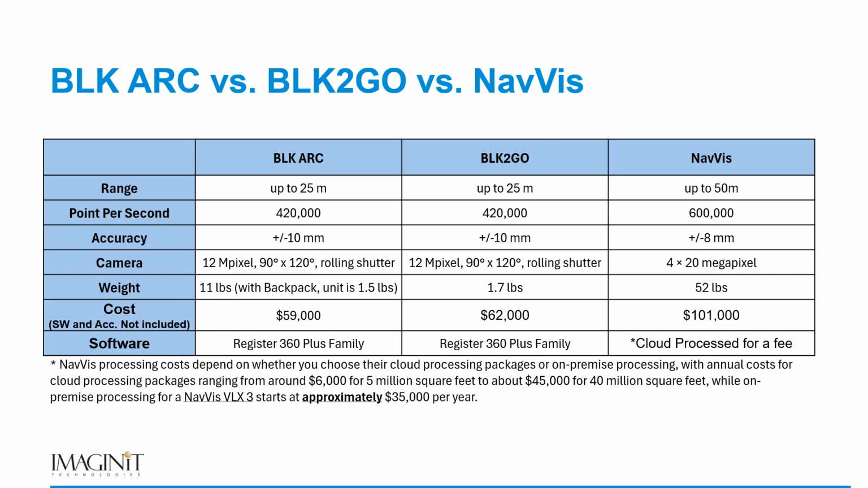How much is that costing you? I can't afford to wait that long and pay that extra money. So, again, we're not here to bash. We're just trying to give you facts. And the weight of the unit, the substantial cost of the unit, the processing starts to make this where the BLK ARC is a really solid solution. And pretty much everything that I want to do with it, you're doing the same thing with a more expensive unit.